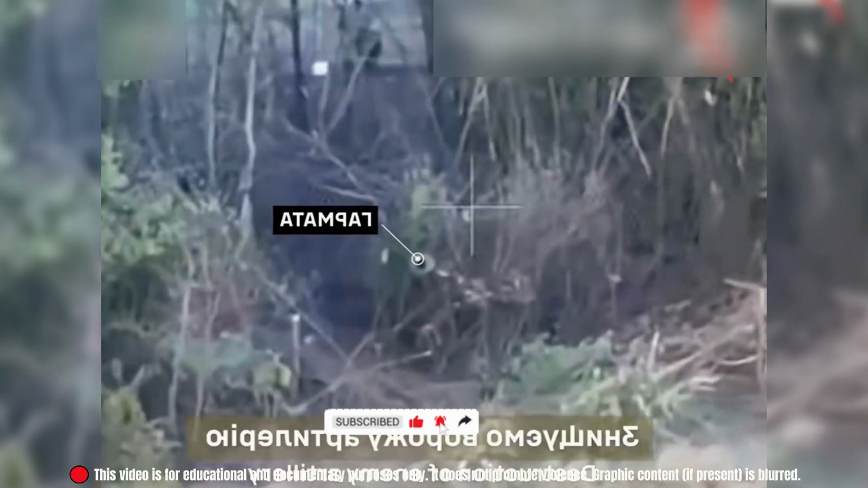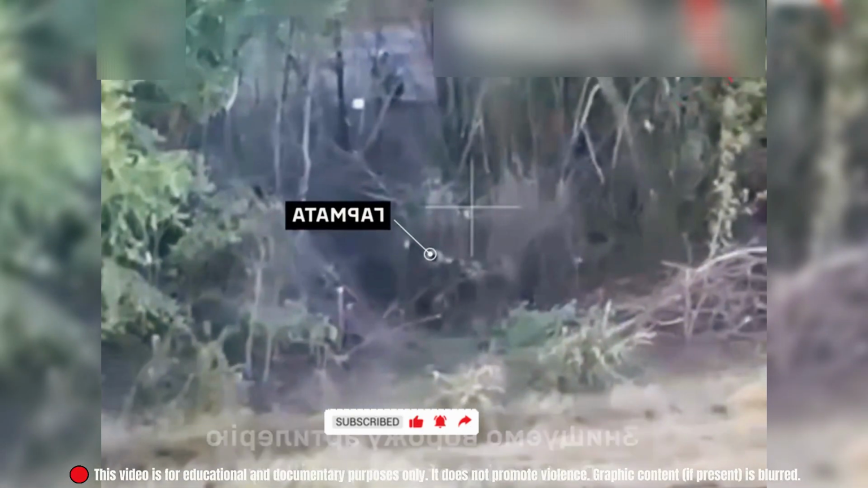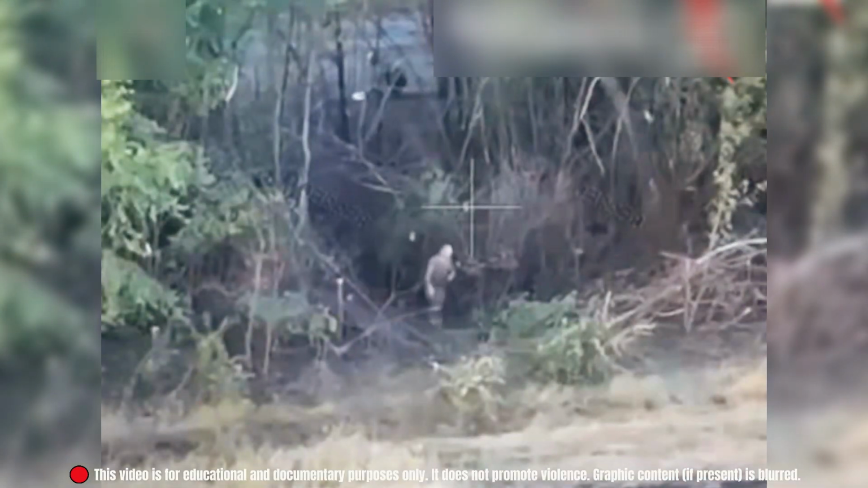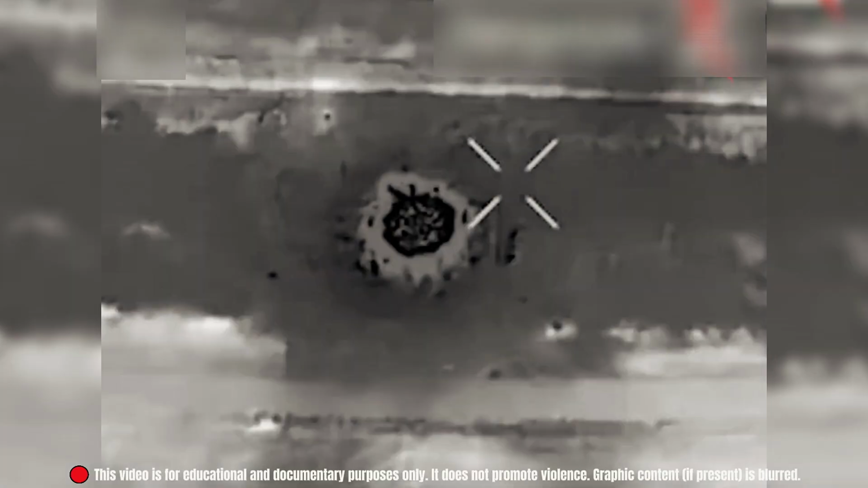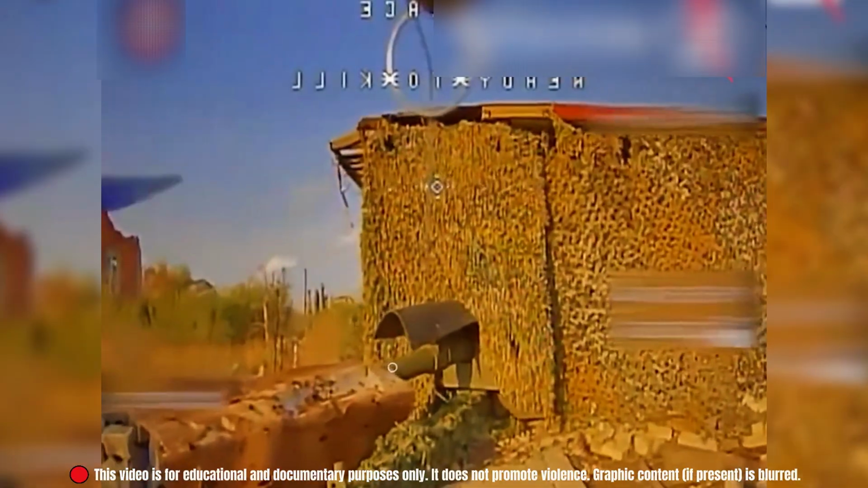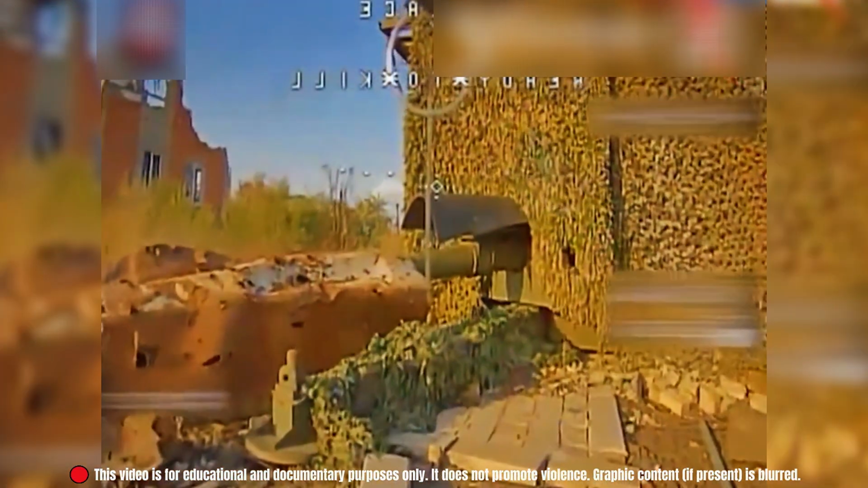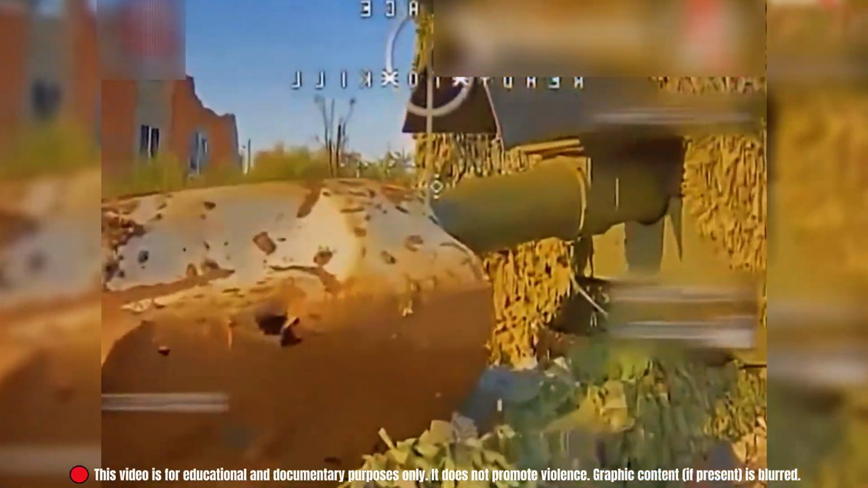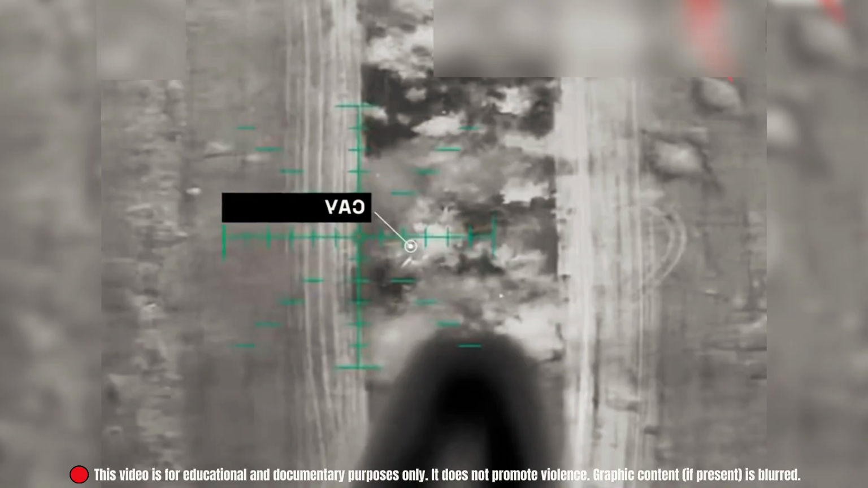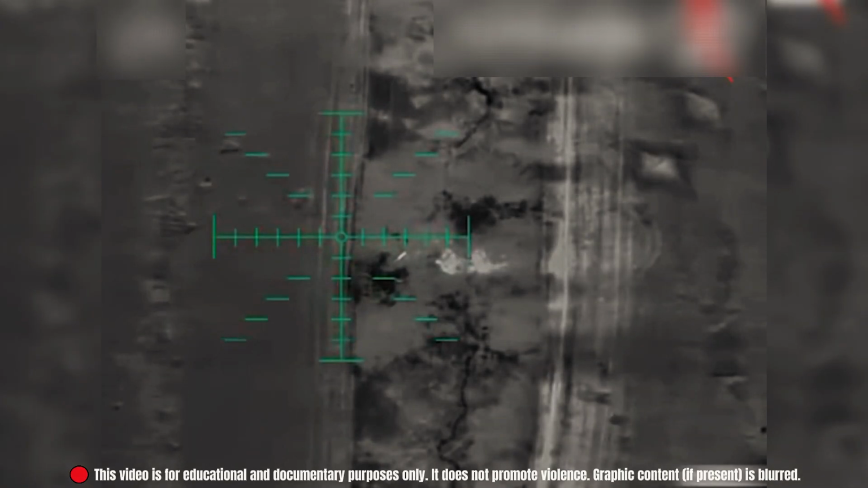Near the forest's edge, a Russian howitzer sat hidden beneath camouflage. A few soldiers gathered close, unaware of what circled above. A Ukrainian fiber-optic drone closed in, slow and exact. The strike came without warning. Moments later, another artillery piece nearby was hit from above. An FPV drone dropped bombs, one after another. The positions were silenced, and in the stillness, the trees held their breath in drone warfare. Concealment buys time, but not immunity.